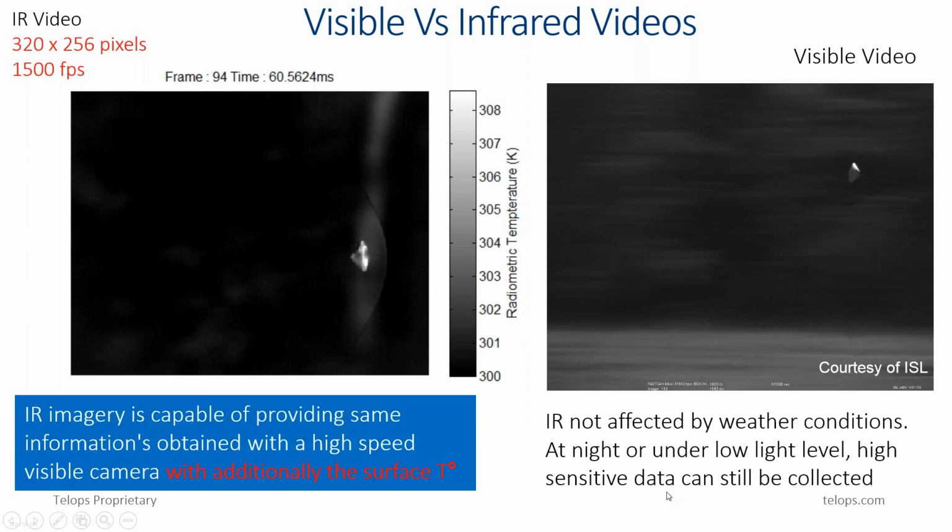The additional advantage of an infrared camera is that infrared cameras are not affected by the weather conditions. So at night or under low light levels, one can still collect sensitive and quality data with infrared cameras.